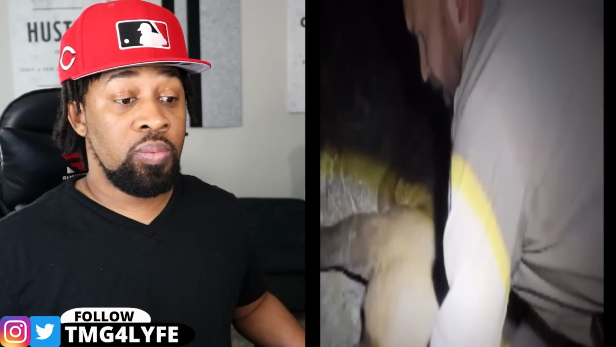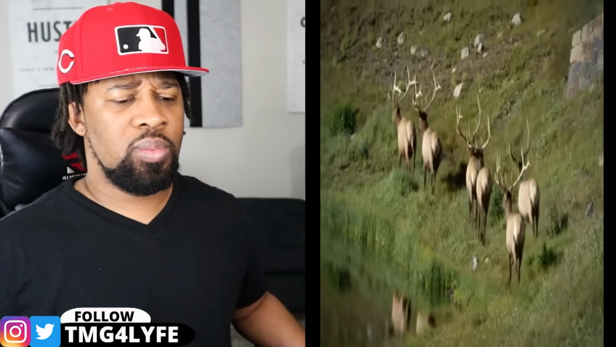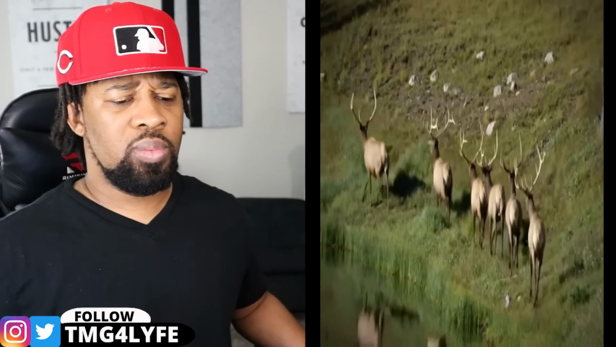This also required them to remove the elk's antlers, which we're sure he wasn't too happy about when he woke up. Thankfully, elk grow a new set of antlers every spring, so this forest fashionista will be back to strutting his stuff in no time.